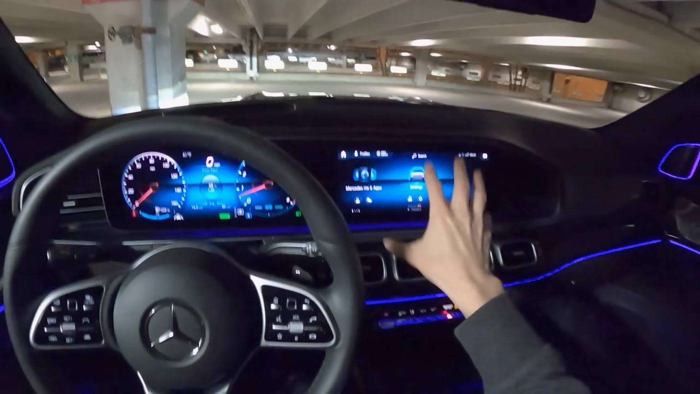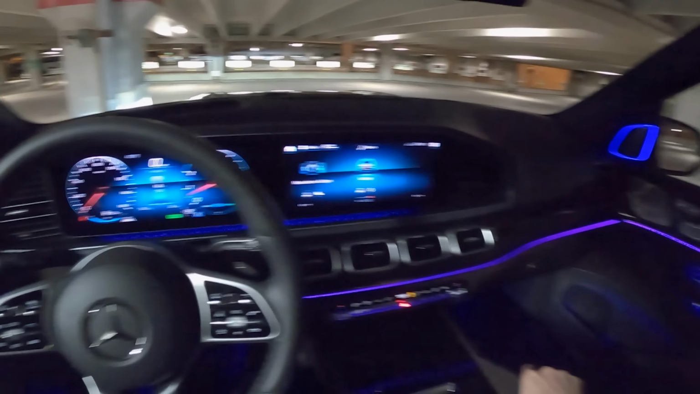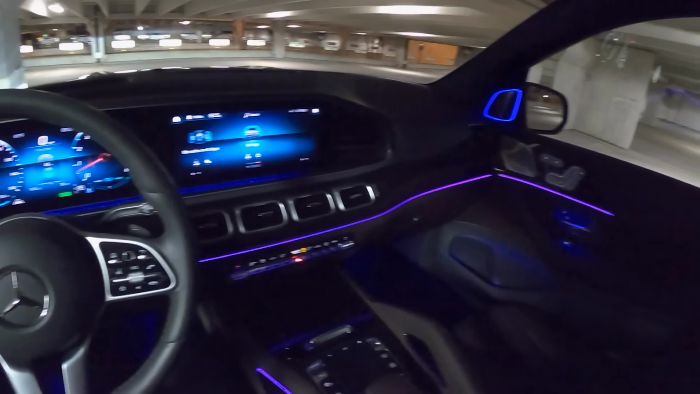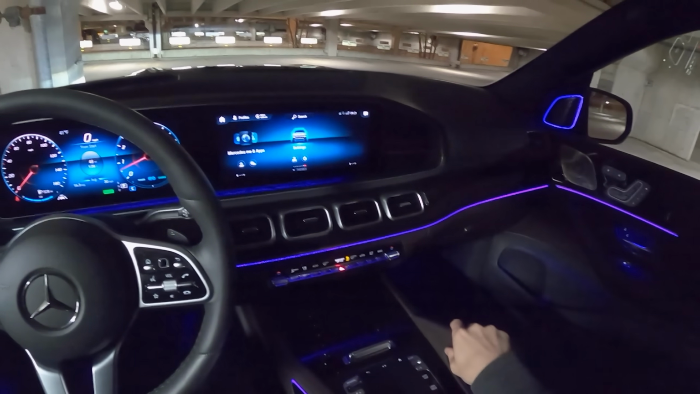It helps a lot that these screens are responsive and very attractively laid out too. It kind of adds to the premium feel of this. And they're nicely integrated into the dashboard too. I know a lot of people can't stand the floating screens in a lot of new vehicles these days. It's not something that's really bothered me too much, but this is definitely a nice implementation.